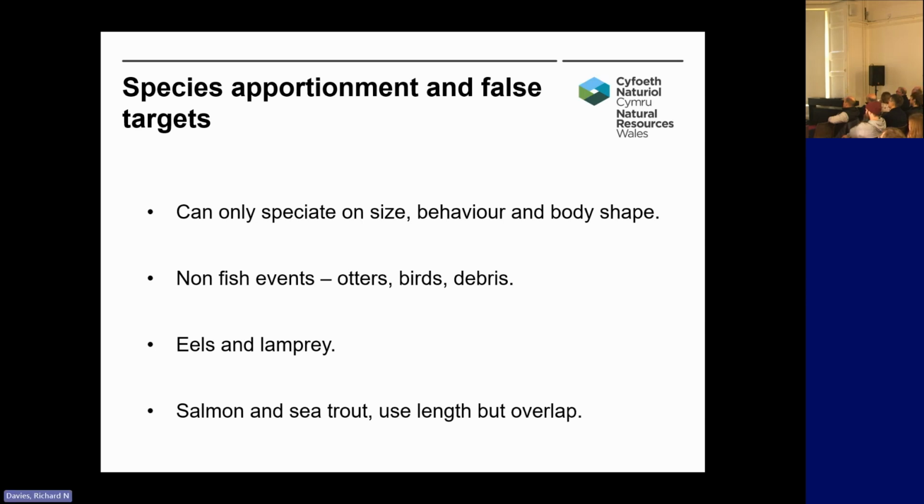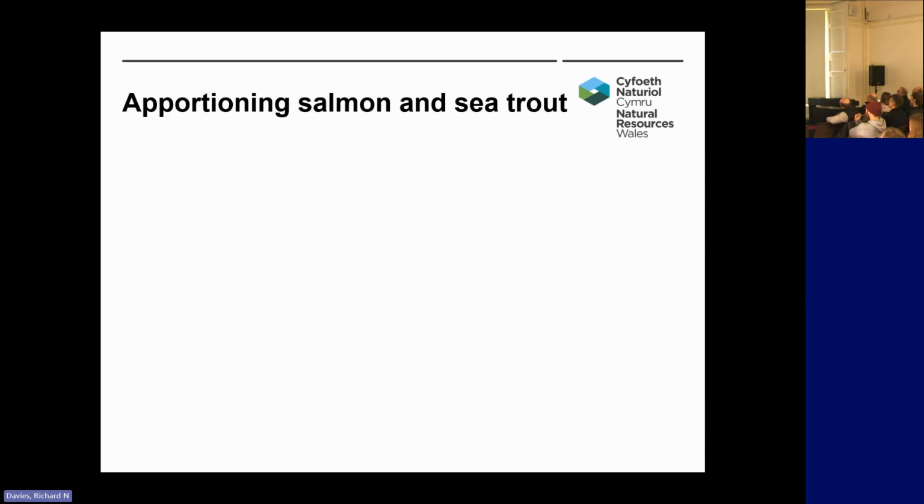But salmon and sea trout, then we use length to speciate, but we don't really use a simple size threshold. Partly because there's a lot of overlap, but also because we want to get a sea trout count out as well. What we do, we use a probabilistic based approach, and we assign a probability for each fish of being a salmon or a sea trout using a logistic regression model.